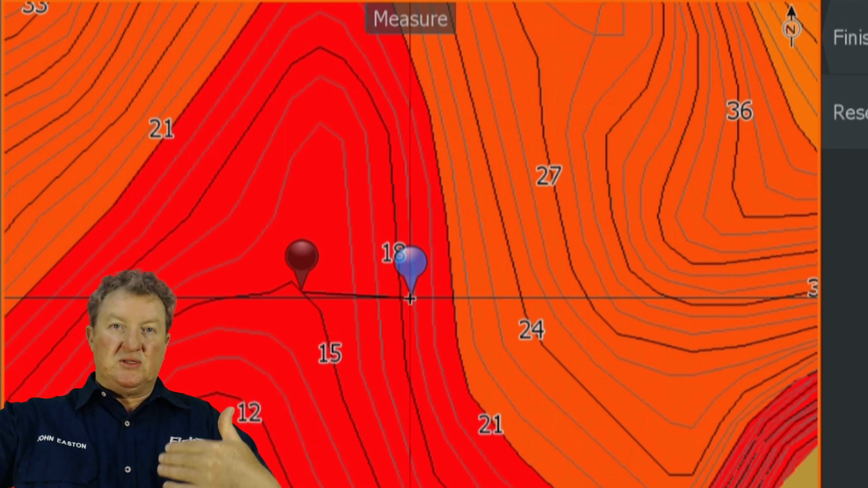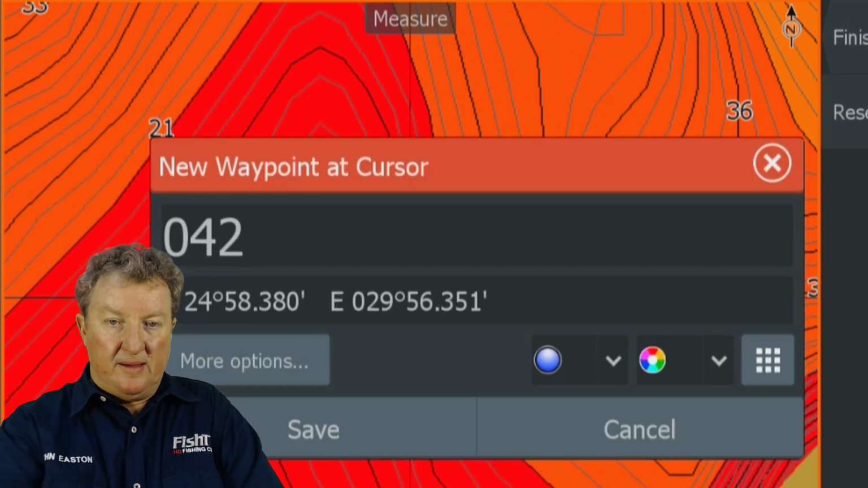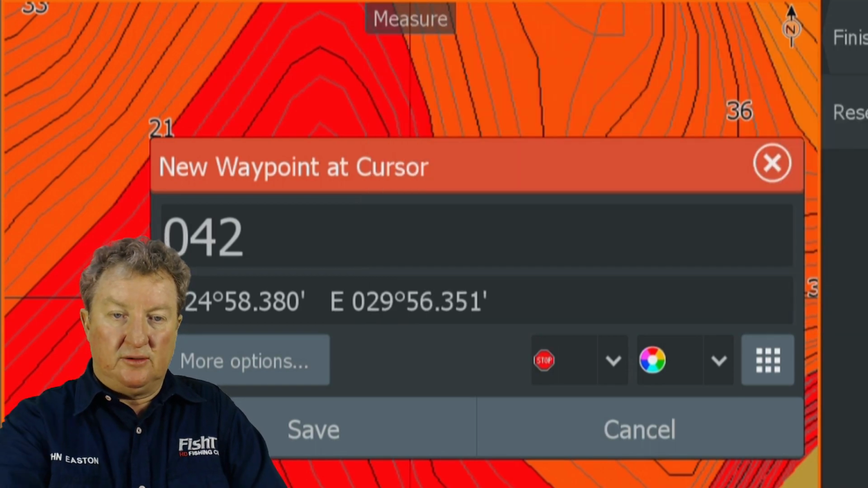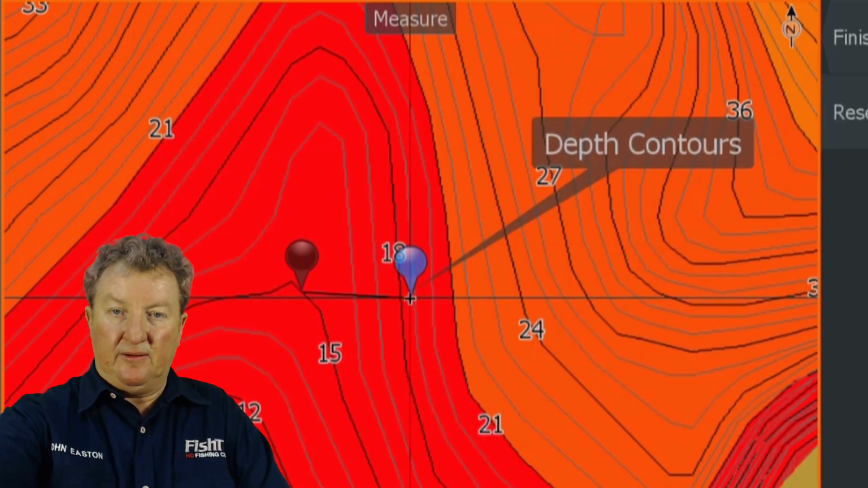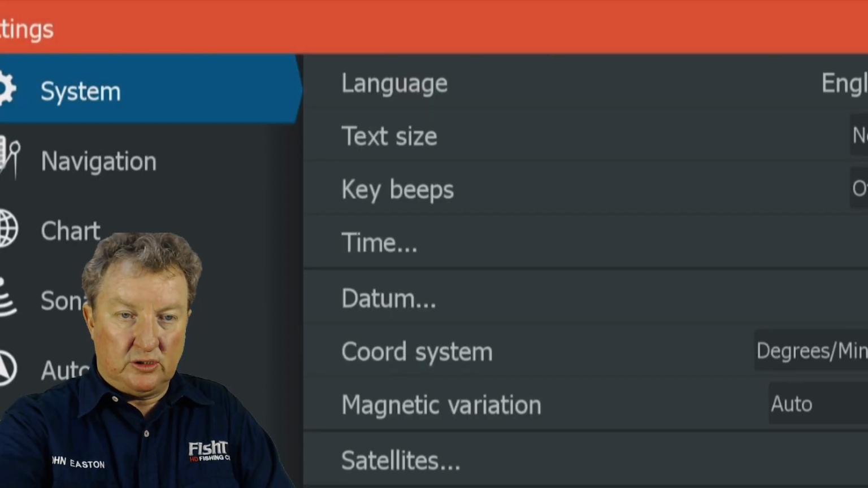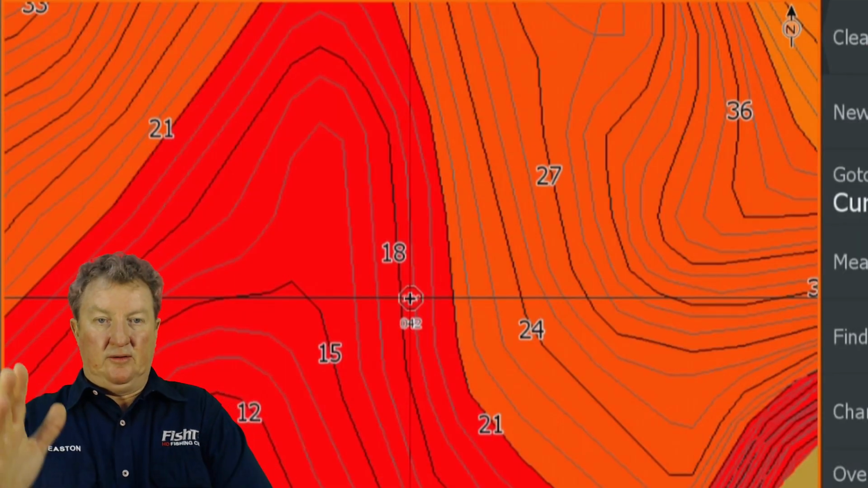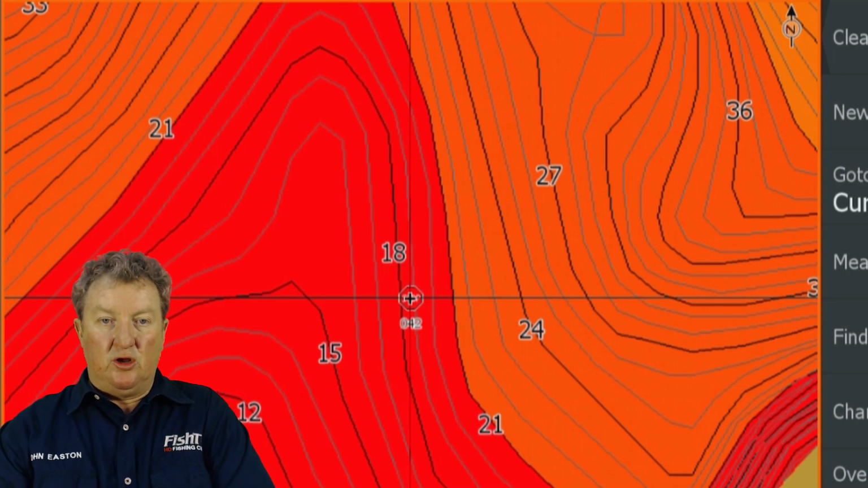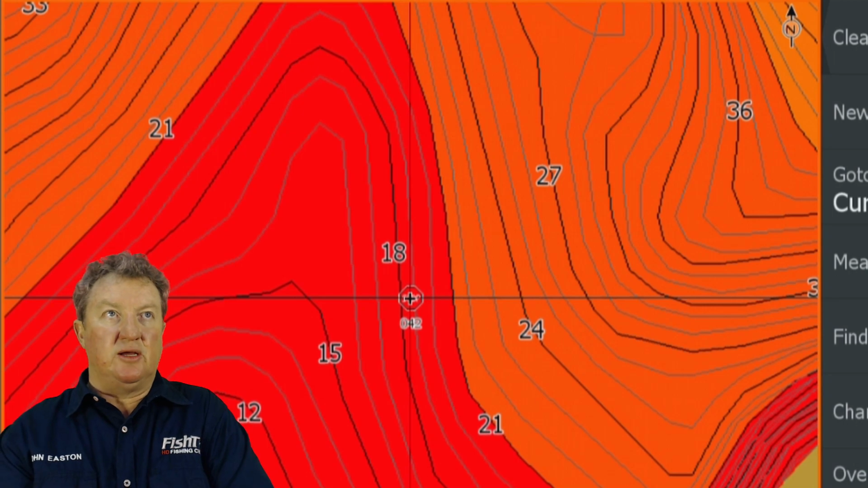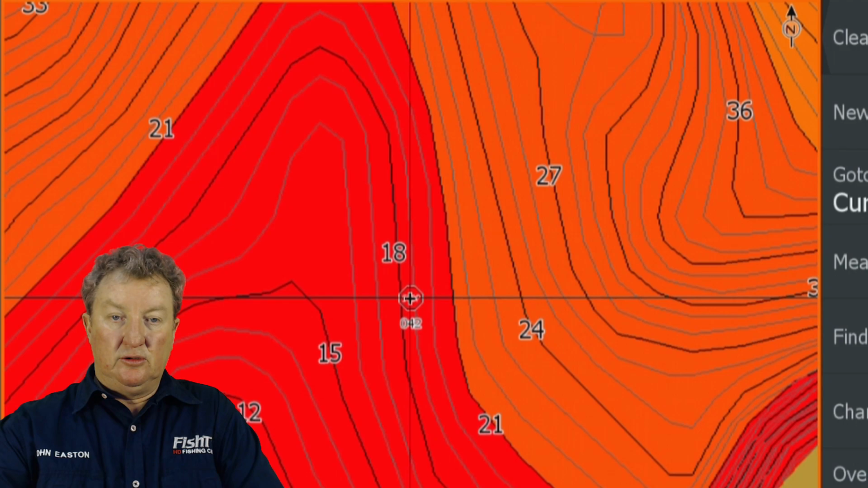You want to cast past that, let it sink down. At this point you could drop a waypoint and say this is your boat location point. Let me see if I can turn on some settings, chart, waypoints. There we go. So that's going to be your boat position. Or you don't have to leave a waypoint like that. If you've got an XI5 trolling motor, all you do is say go to cursor.